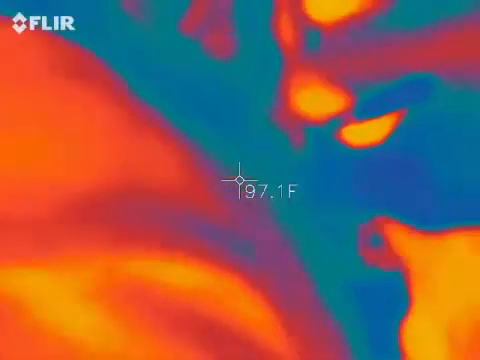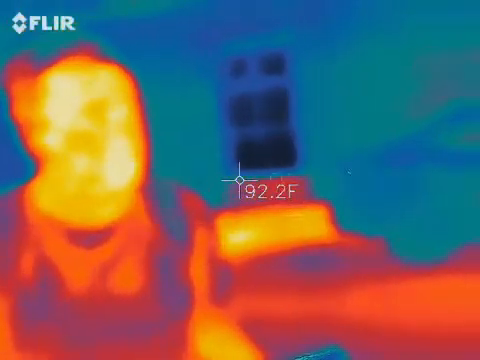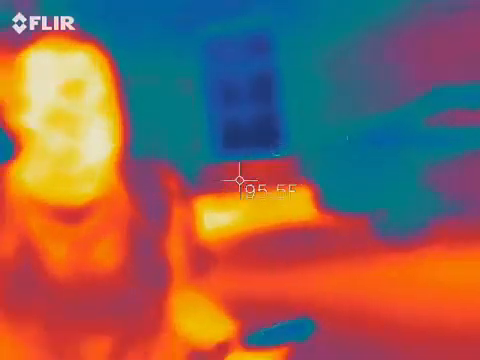So we're gonna use EMF meters. EMF meters are a necessity. This one is very, very sensitive. It measures all 3 different types of electromagnetic fields. The first one's natural. That's why it's green. It's not doing anything. It comes from the earth. The second one is from electronic devices.